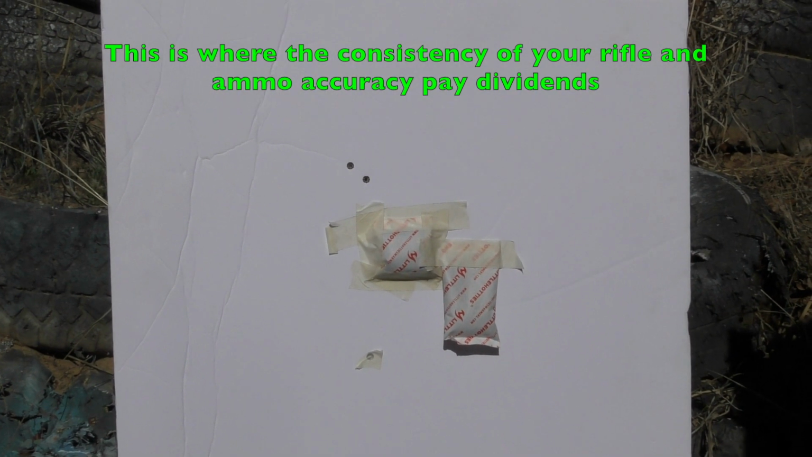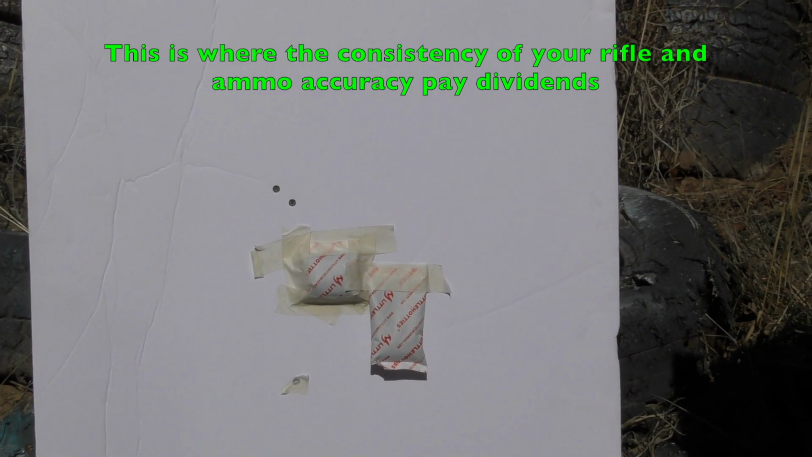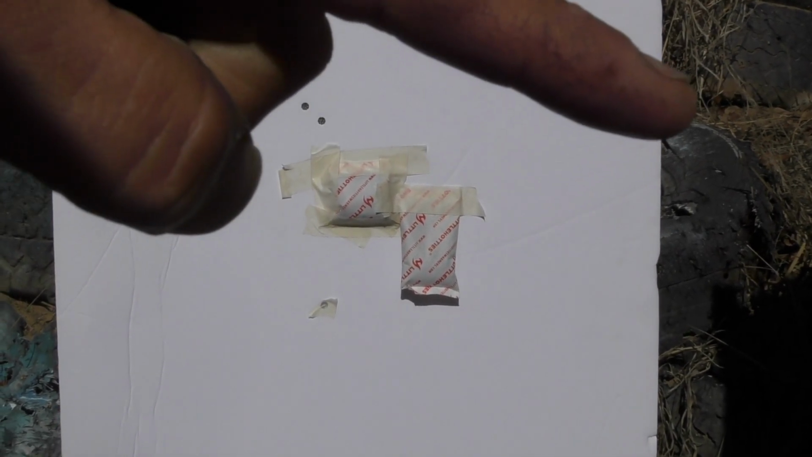Okay, we are now on the opposite side. Instead of 4 o'clock, we're more in the 10:30, 11 o'clock, which means we could probably have halved the values that we adjusted. So I came 4 to the right, which adjusted the impacts left, and I came 3 down. I'm going to go back and adjust 2 to the left and 2 up, and it should bring it right onto the hot hands. Let me cover up those 2 impacts.